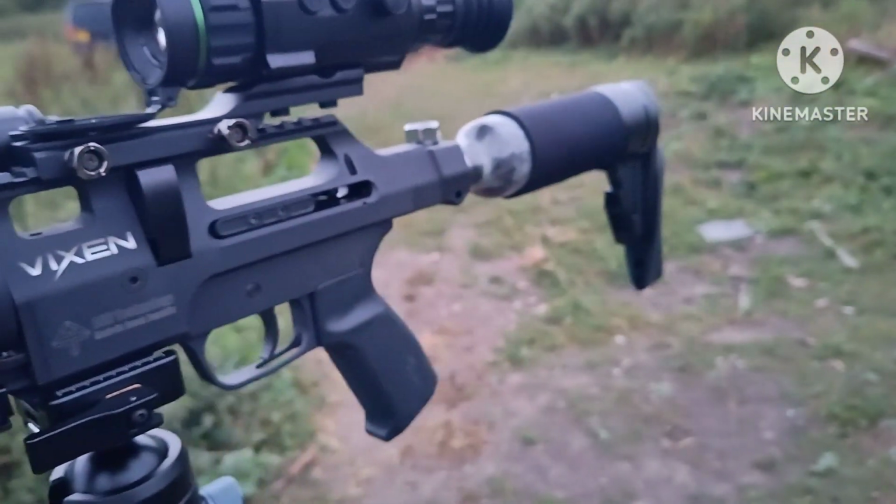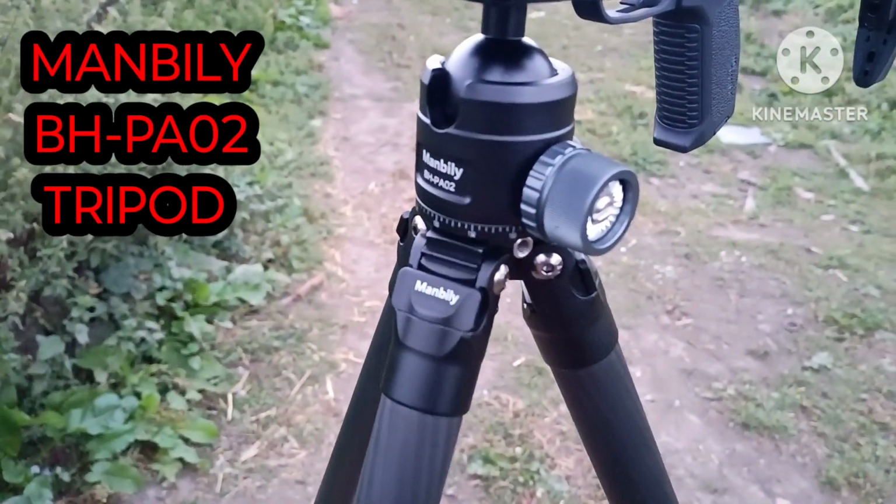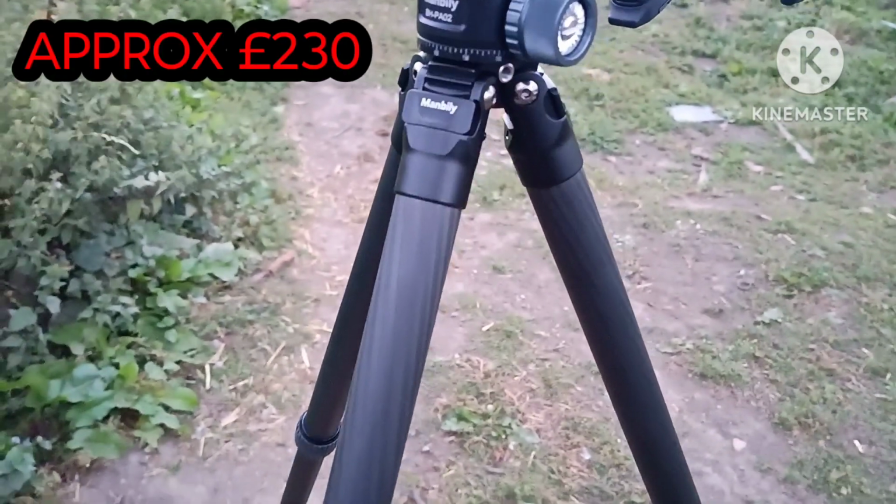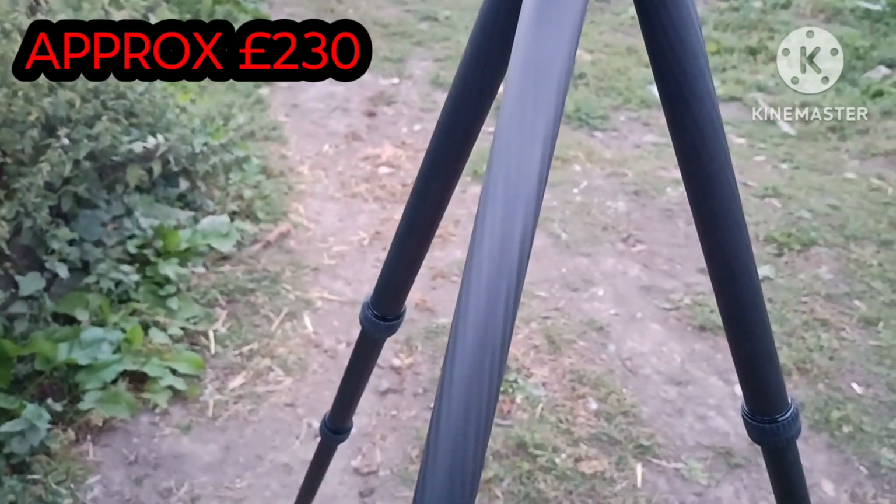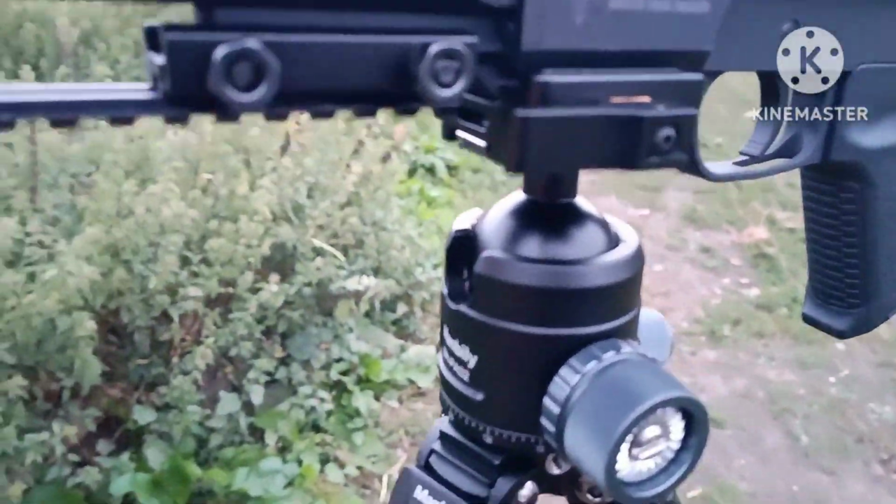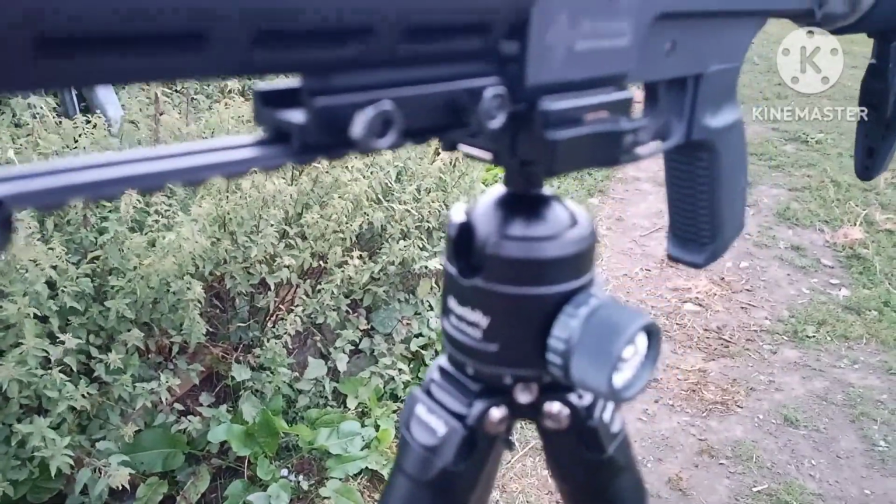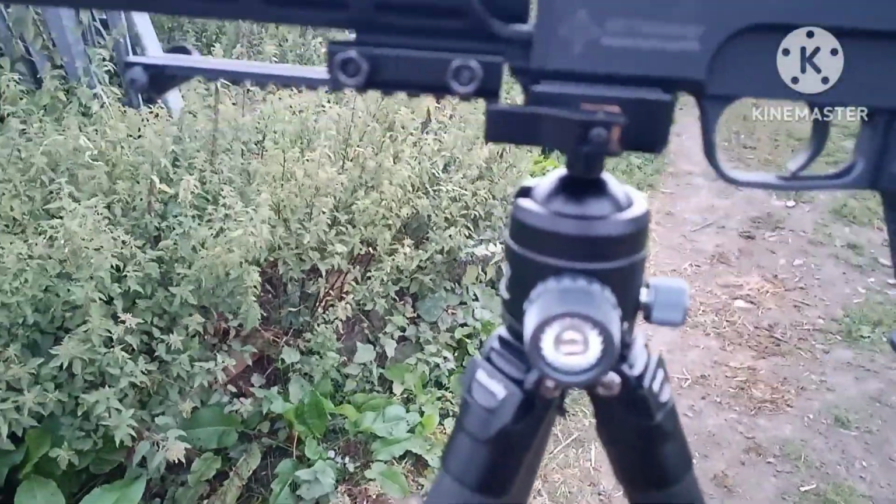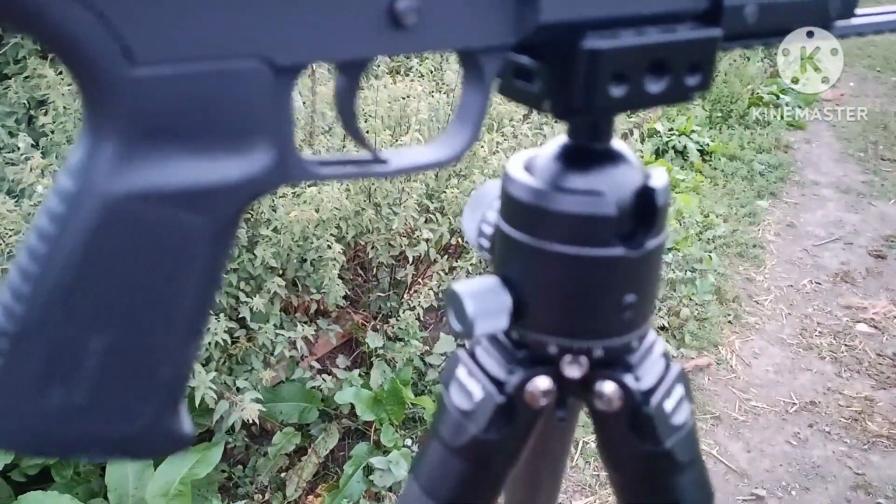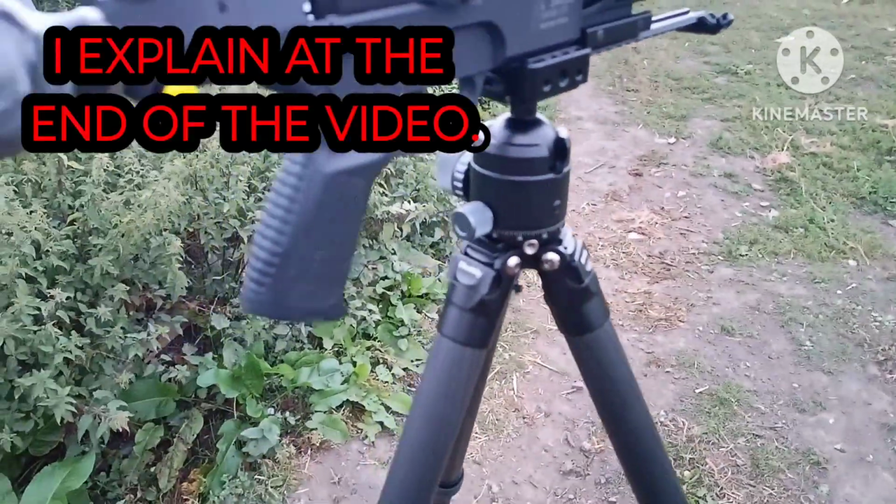Right, the next thing I've got is this absolutely beautiful carbon fibre tripod that I've been given to try out. First impressions, wow, what a well-made bit of kit. Absolutely beautiful. It's on a ball head, which is very nice. It's the first time I've had anything to do with a ball head. I'm not sure if I like it or not because I think it moves around a little bit too much at the minute for me. It might be something I need to get used to.